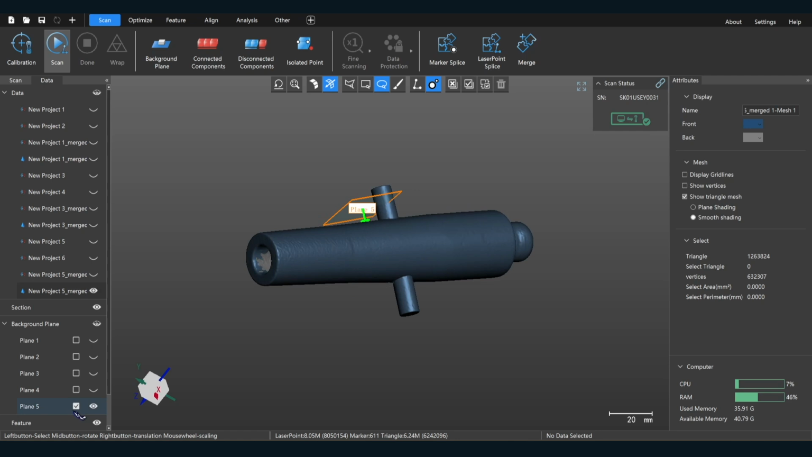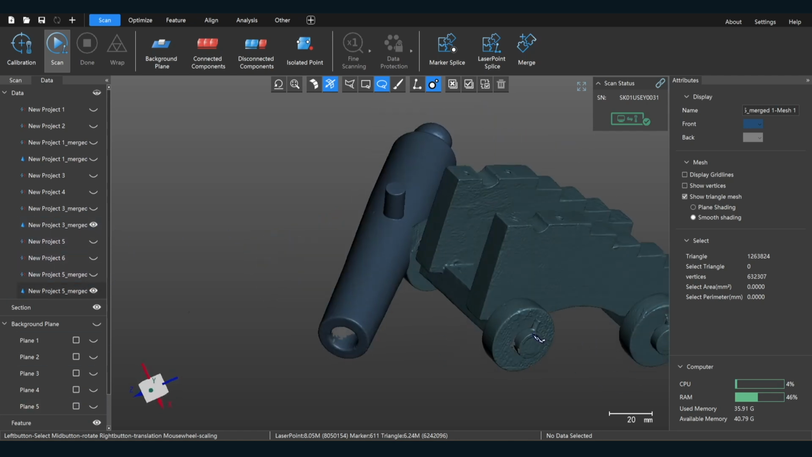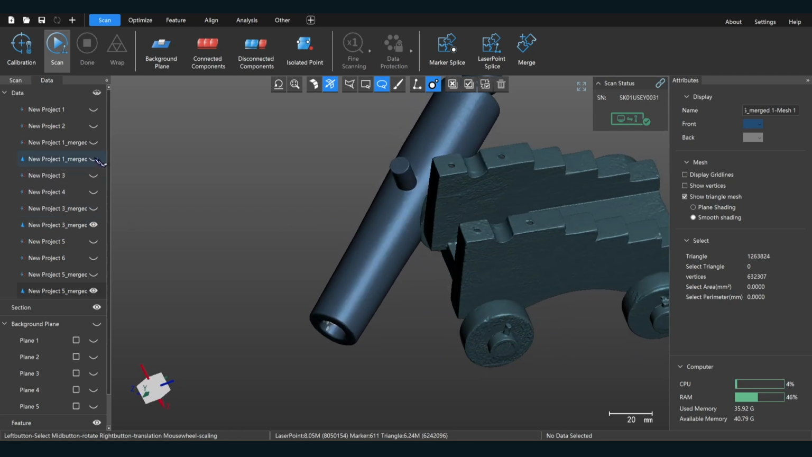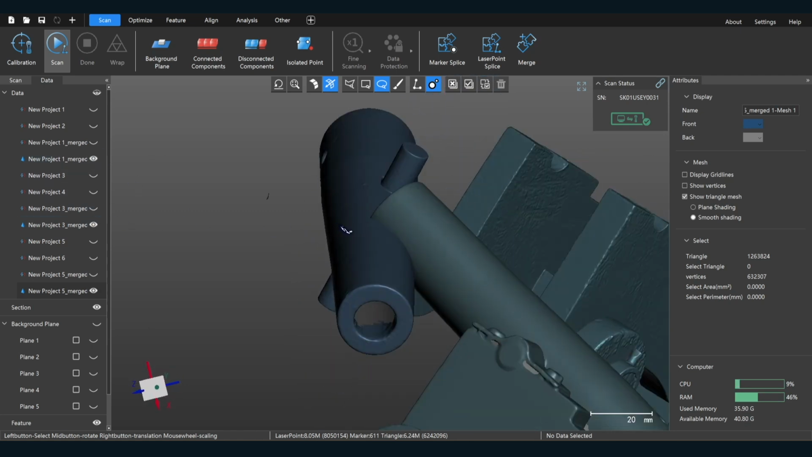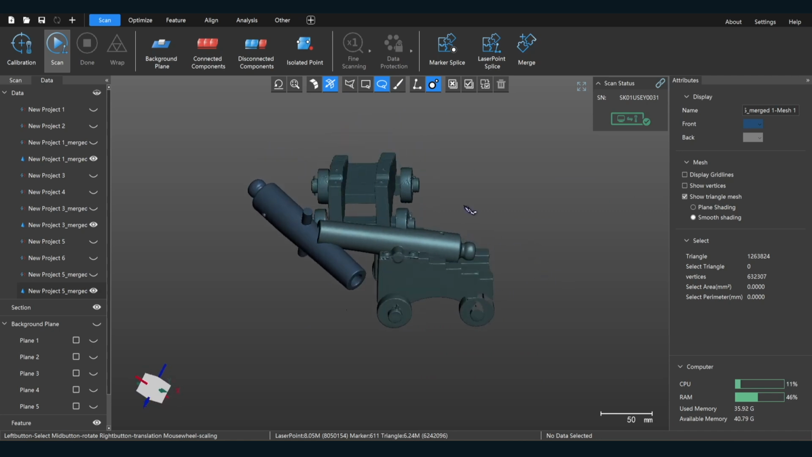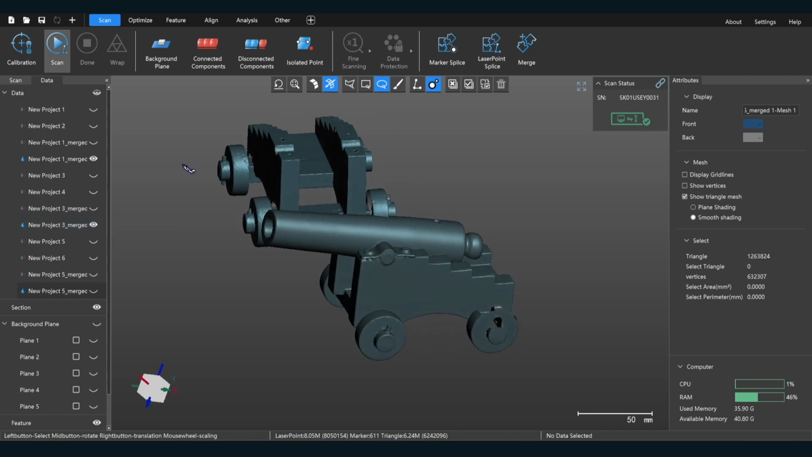Cool. Okay, so now let's look and see what we have. We have the carriage in space over here. We have the barrel itself, and then we have the overall scan right here. Now somehow we need to align all this stuff up. So what we'll do is we'll start with the carriage. So I have the main scan open that has both the barrel and the carriage in it.